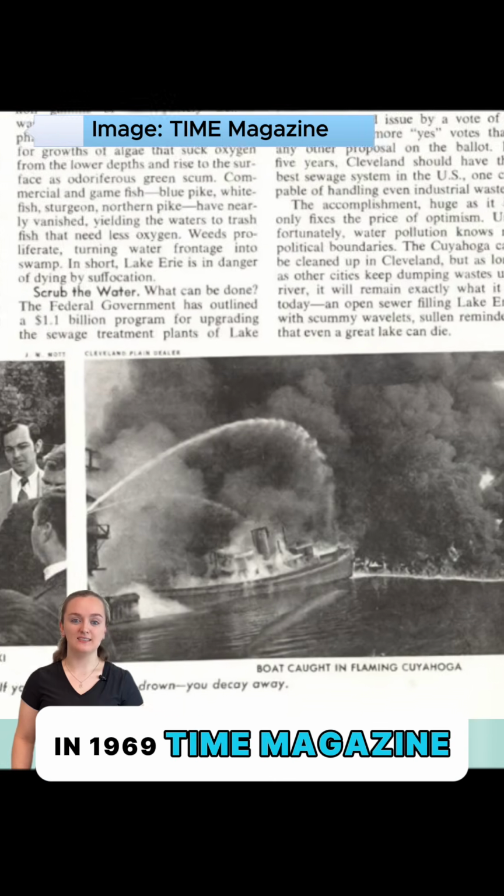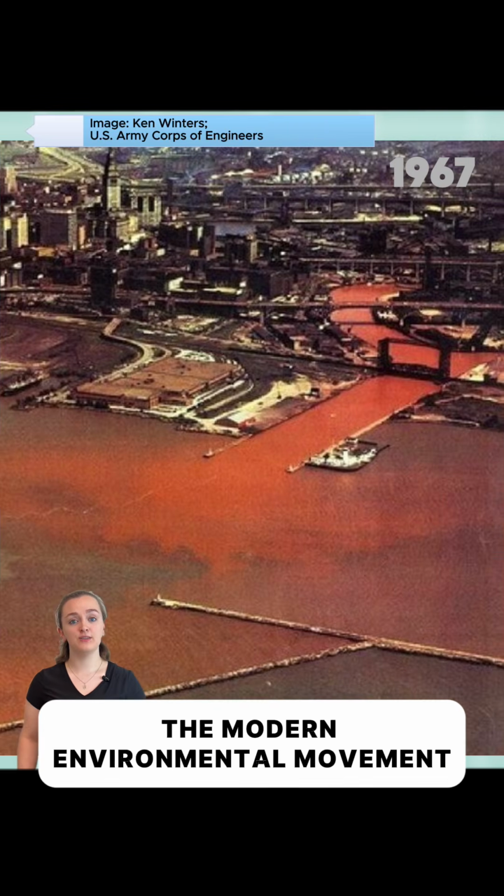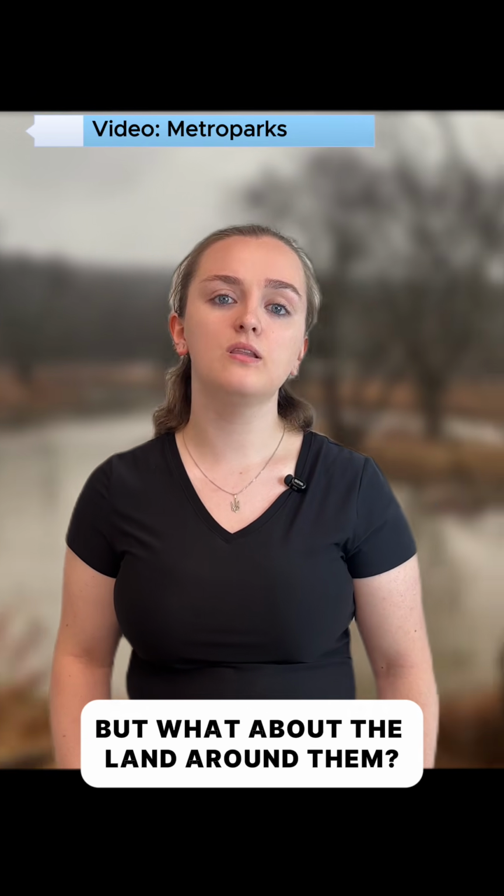In 1969, Time magazine published a cover depicting one of the worst fires. The outcry led to the modern environmental movement, and the river became regulated. Today, we know the importance of keeping our rivers clean, but what about the land around them?